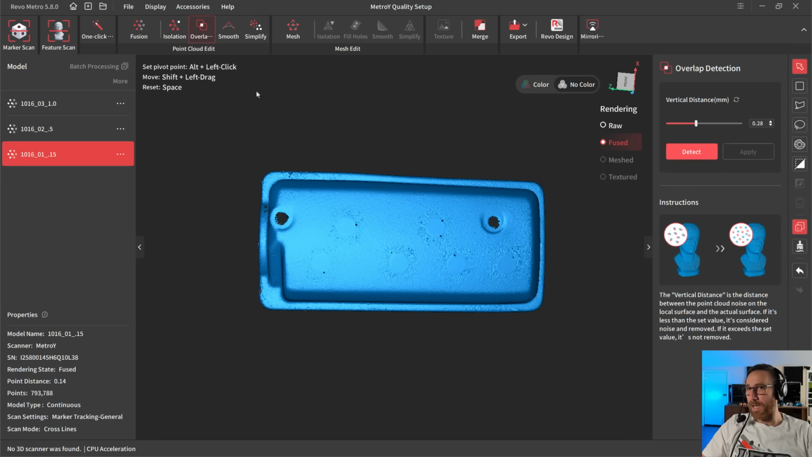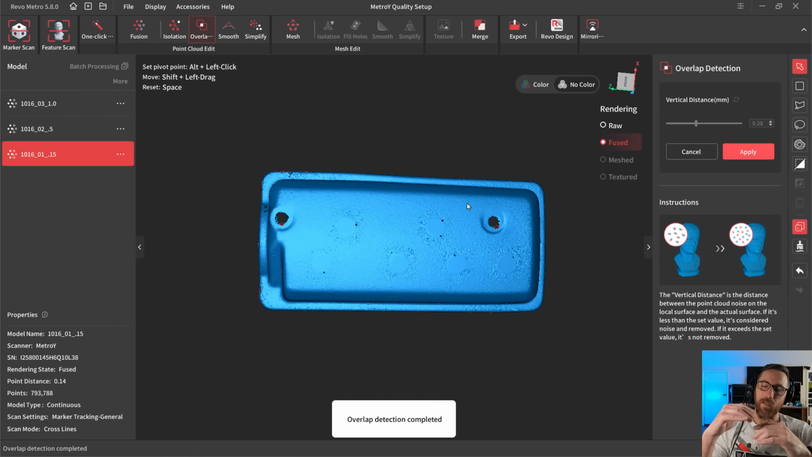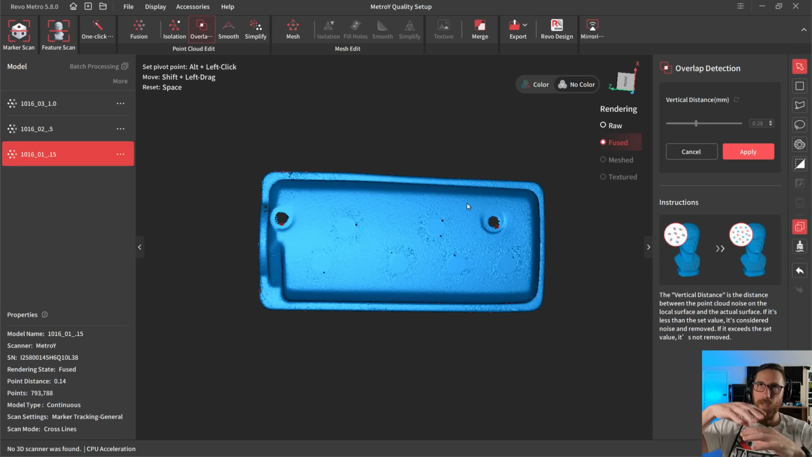Overlap detection, again, another important one. What this is looking at is going to be the vertical distance. So if you think about your scan, basically we're just using the laser and we're scanning a bunch of points. A lot of times what's going to end up happening is we get points all over the part, like what we would expect to see, but sometimes we'll get points that are just a little bit above in Z because of reflections or lighting conditions or something like that.